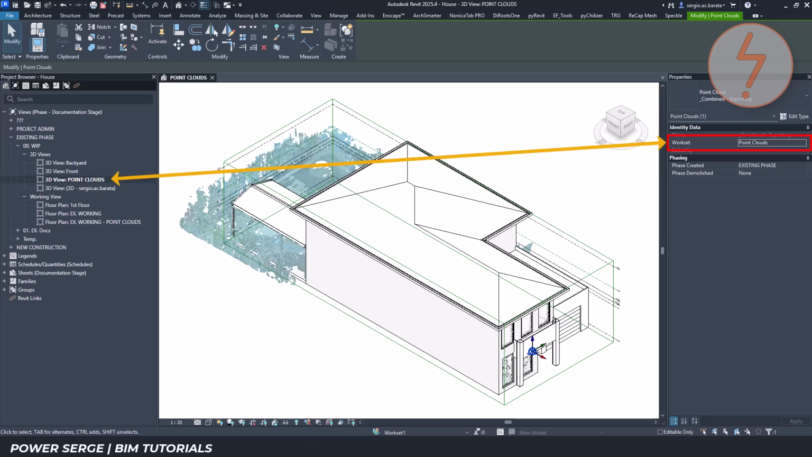In this project, the point cloud is only displayed in a dedicated working view, helping to minimize the impact on overall model performance while still providing access to the captured data when required.